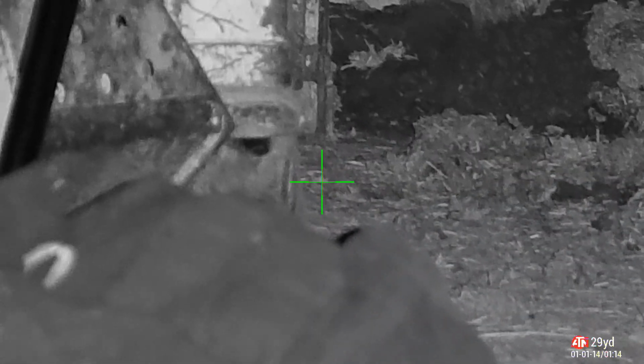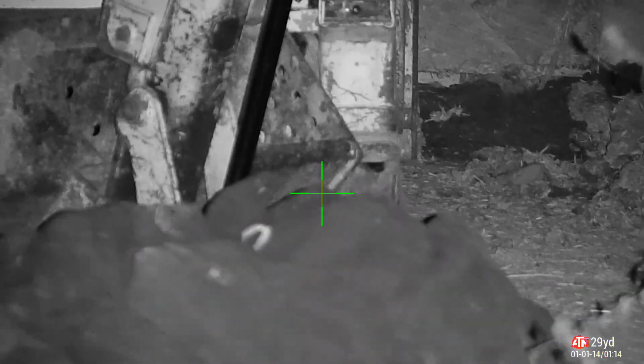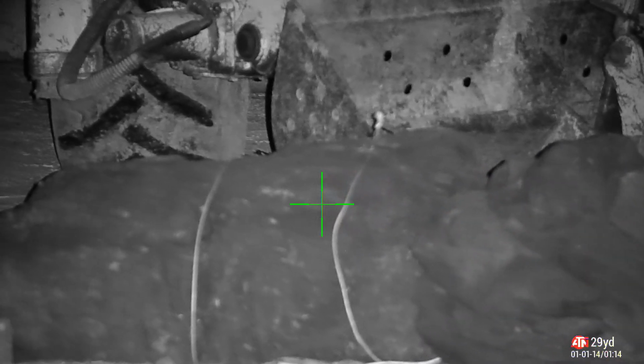Oh, high body shot, perfect. However, he runs off. Oh, does he? I was convinced he ran off there, but if you look carefully on the thermal. Now I thought that can't be blood. There seems to be a little bit too much blood there for the shot that I took.